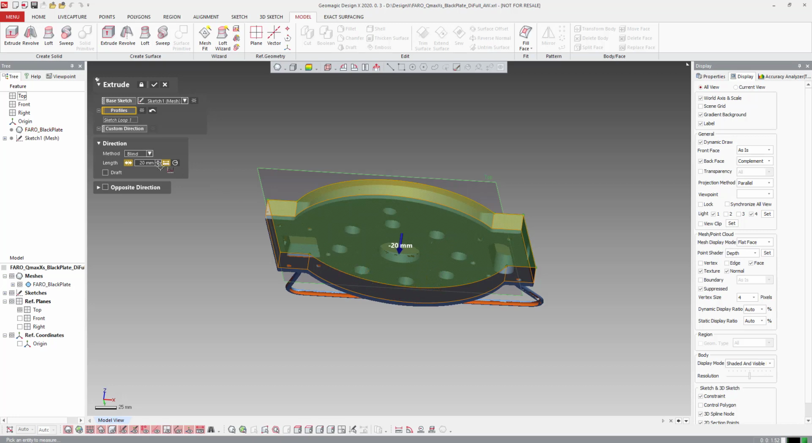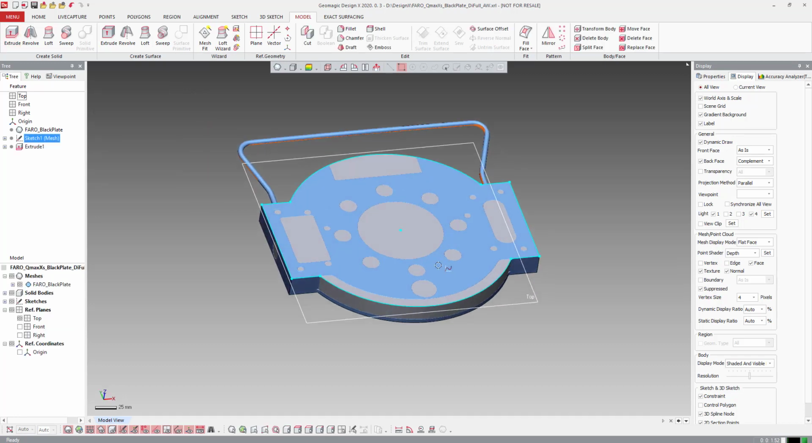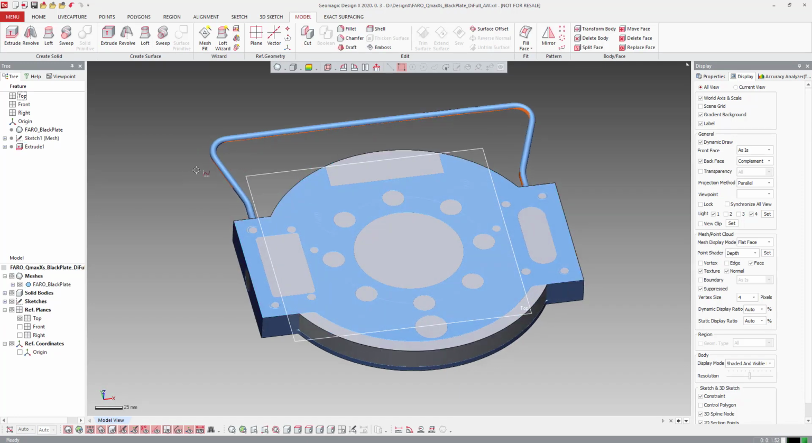So someone probably made it 25. If I click anywhere while I'm in this tool, it'll update it here, and I could just override. So now I have the bottom of our part.